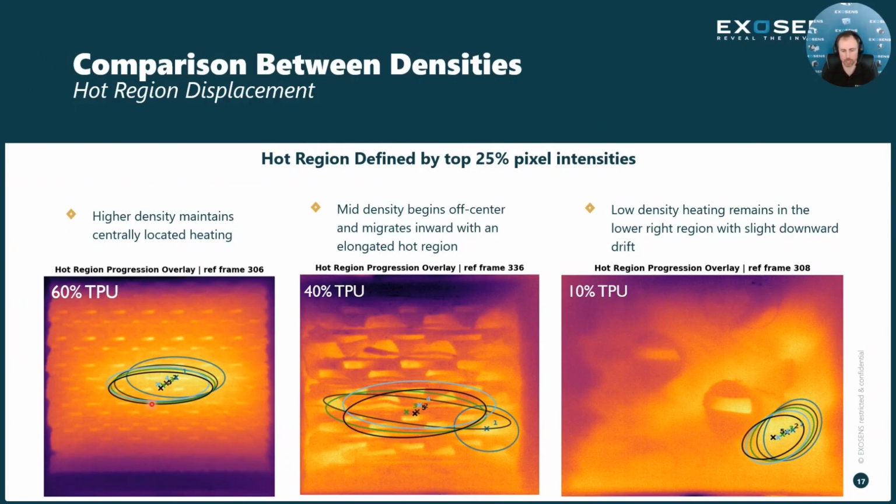And then once we get to the lower density material, the hot region just sits in the lower right region of the specimen and displaces with a slight downward drift. So we can already tell just by looking at how the hot regions look that the thermal response is going to change pretty drastically from the higher density of the polyurethane to the lower density of the polyurethane.